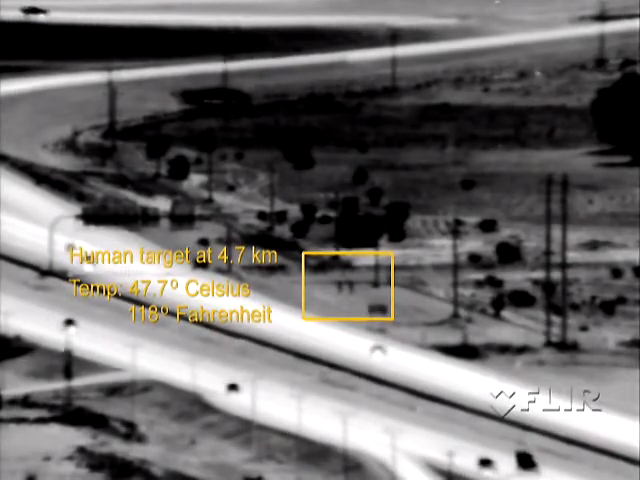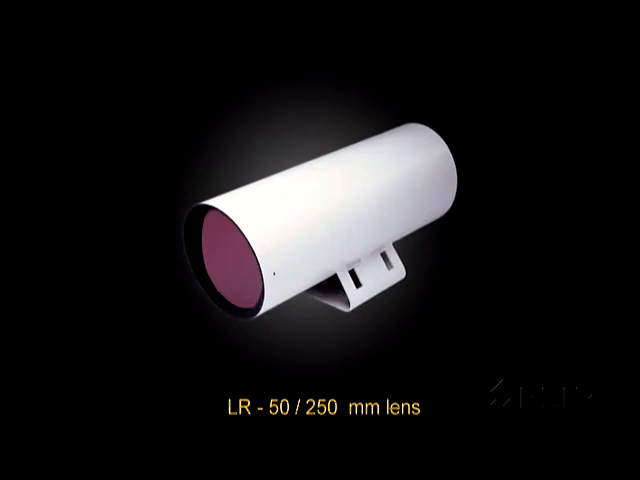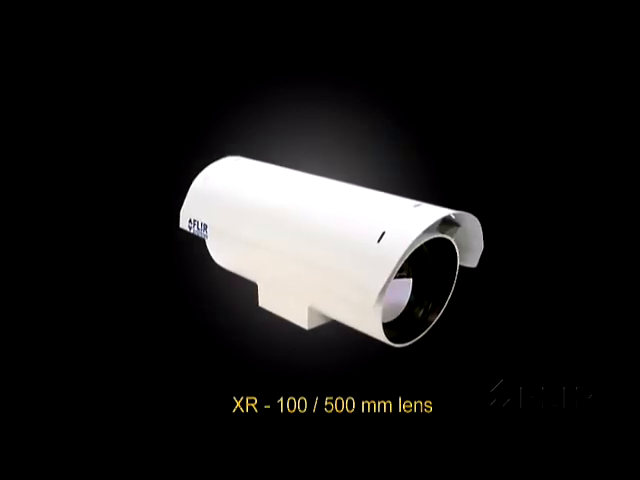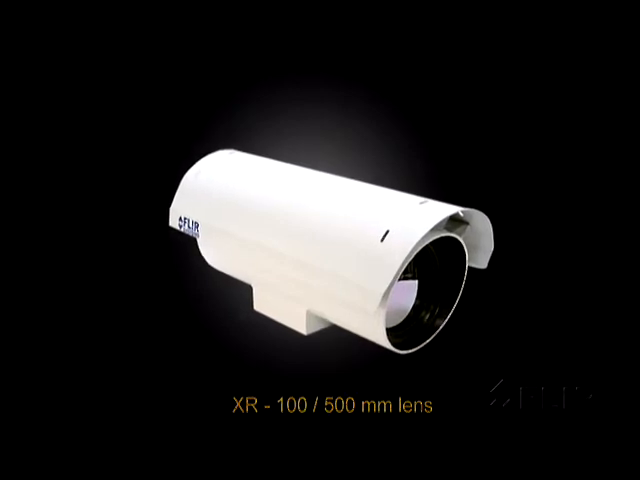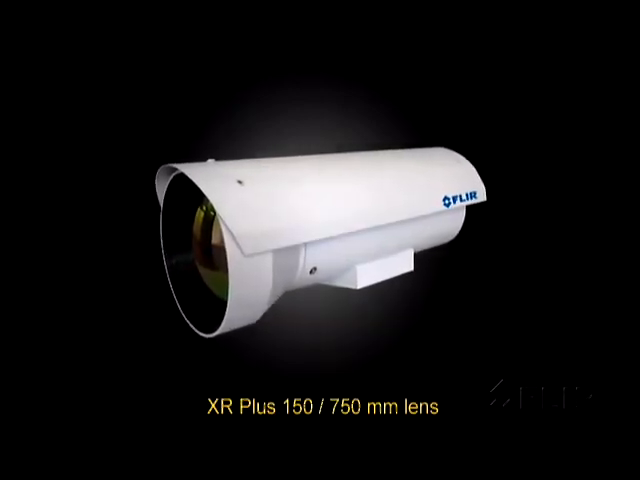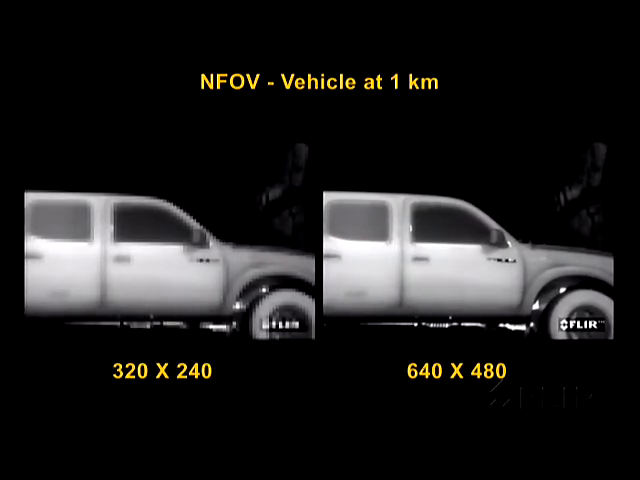The Ranger 3 features a dual field of view optic system with 3 optical packages, allowing the user to match the sensor configuration to mission requirements. The dual field of view telescope options include the LR50-250mm lens, the XR 100-500mm, and industry-leading XR Plus Extended Performance 150-750mm lens. It is available with mid and large format sensors.